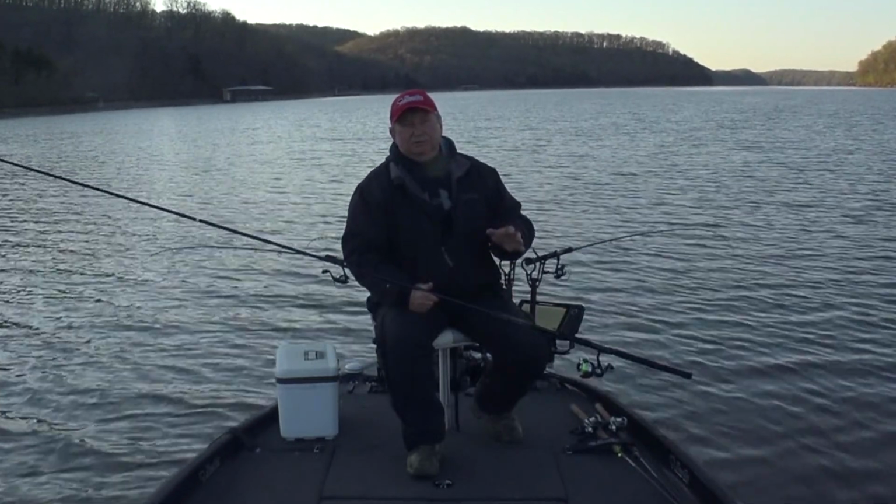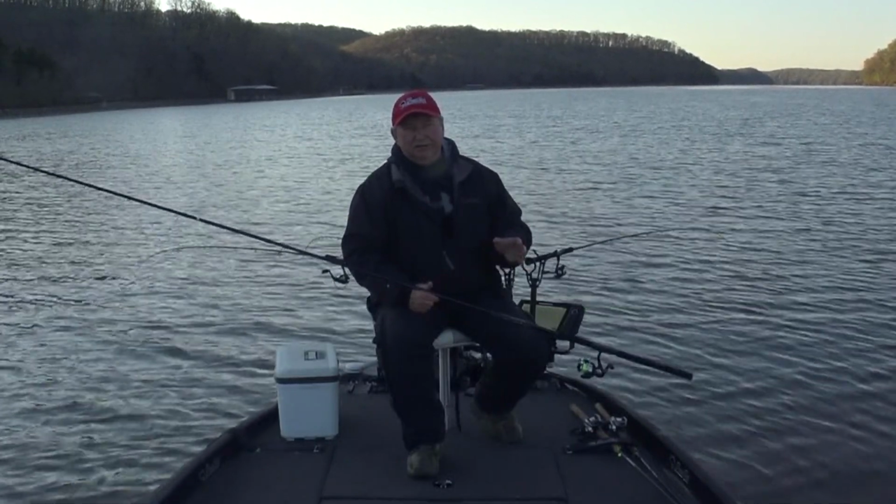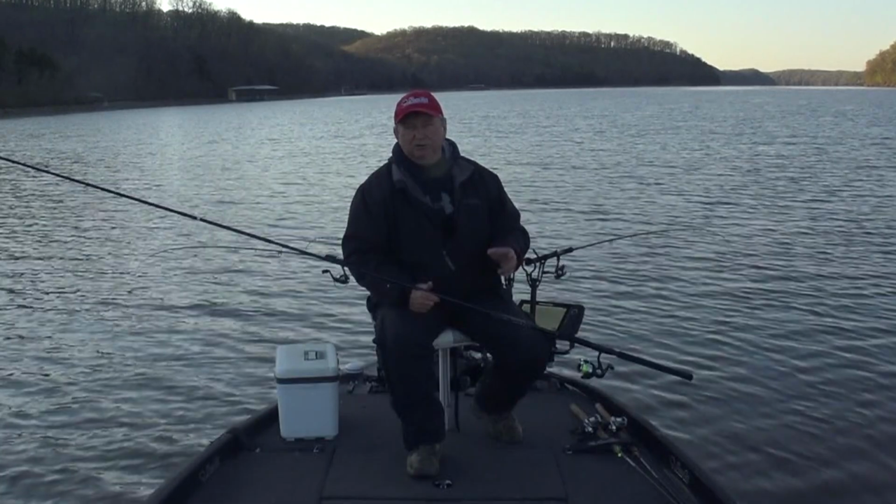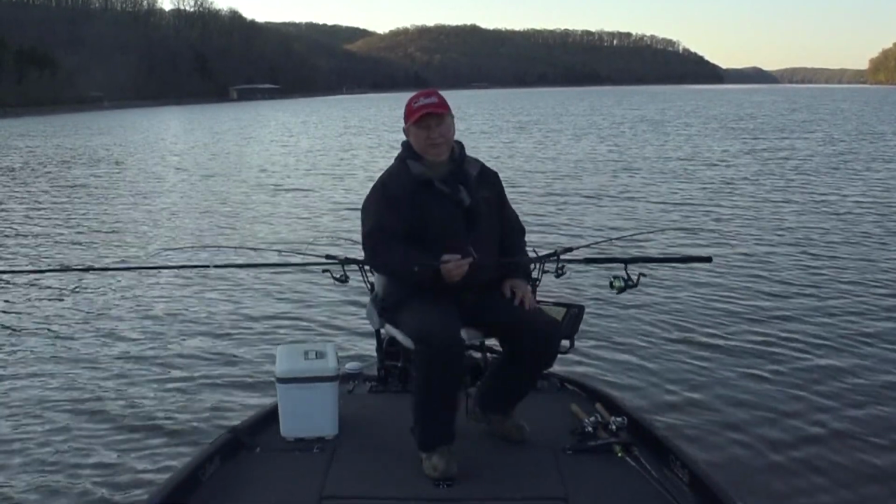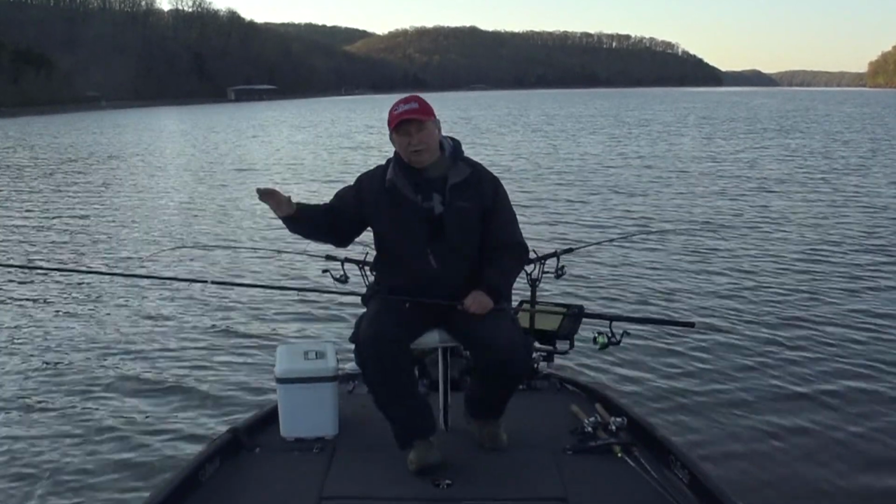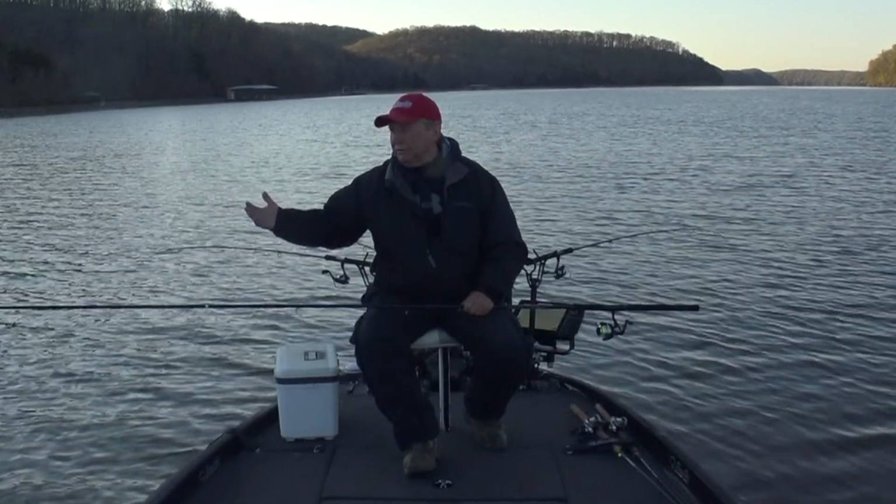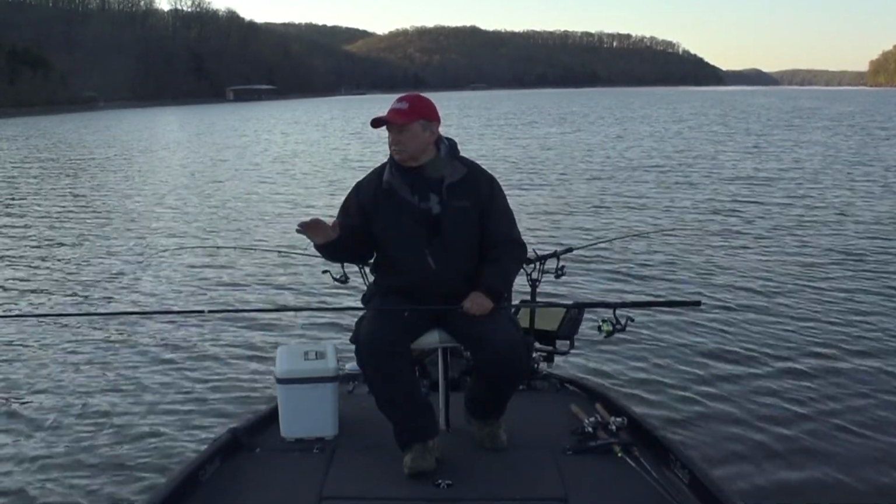The water temperature had been over 60 degrees in the last couple of days, about 61 degrees two days ago. It has dropped to 55 degrees. So I'm thinking these fish, although they were wanting to go to the bank, this little cold snap may pull them back out off the bank a little bit. So I'm just going to spider rig.